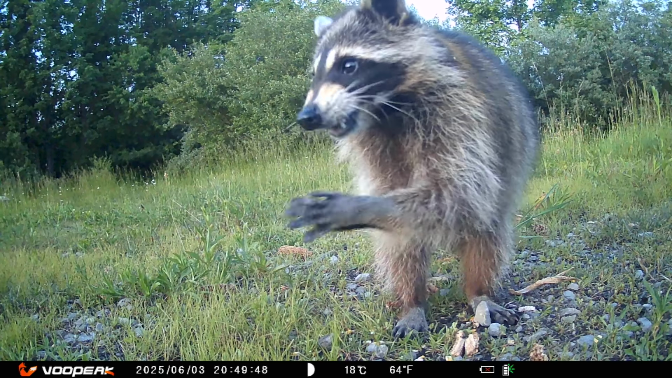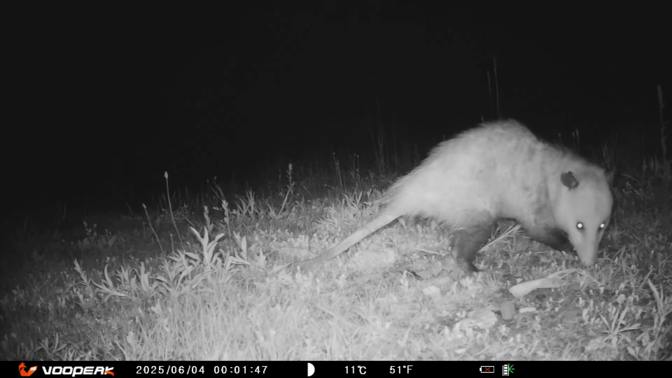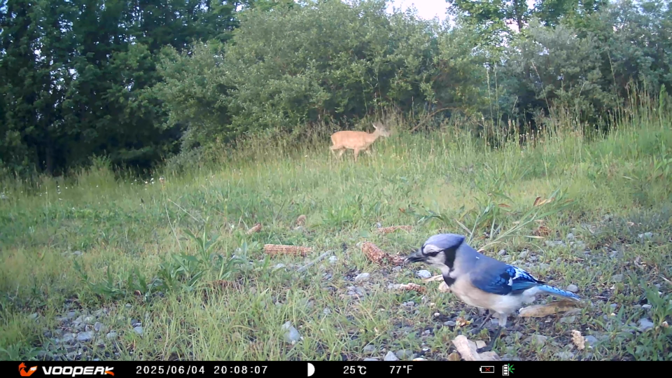It's got a lot of work to do. Trying to decide what to eat. Looks like the good stuff's gone. Isn't that something? A deer and a bluebird in the same frame.